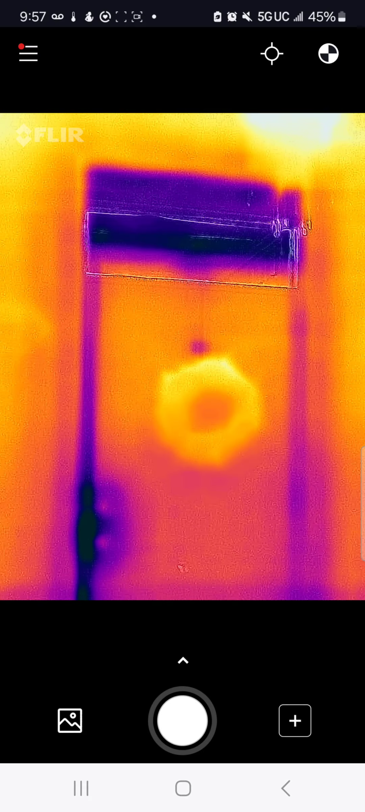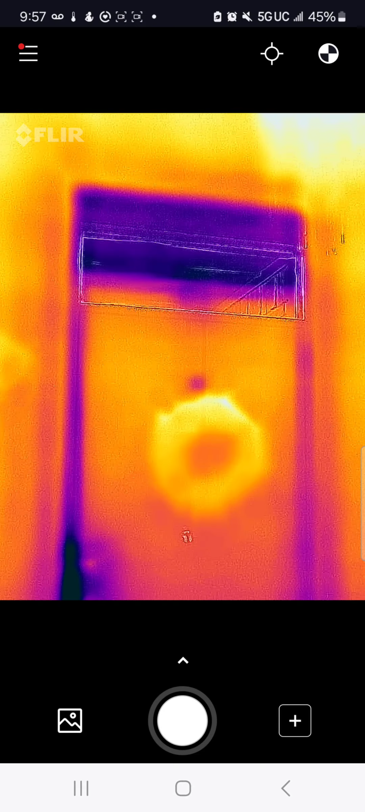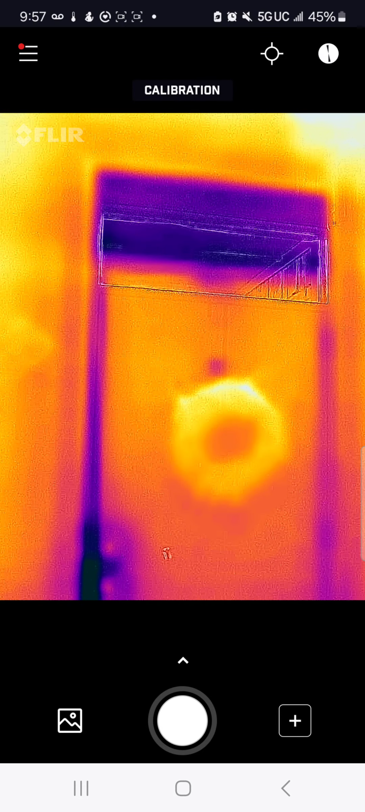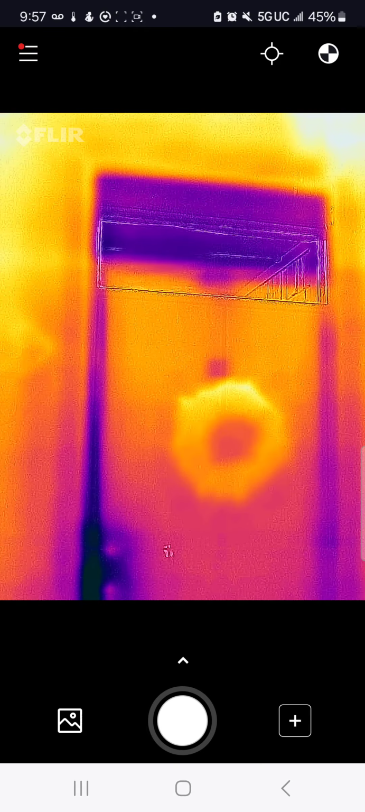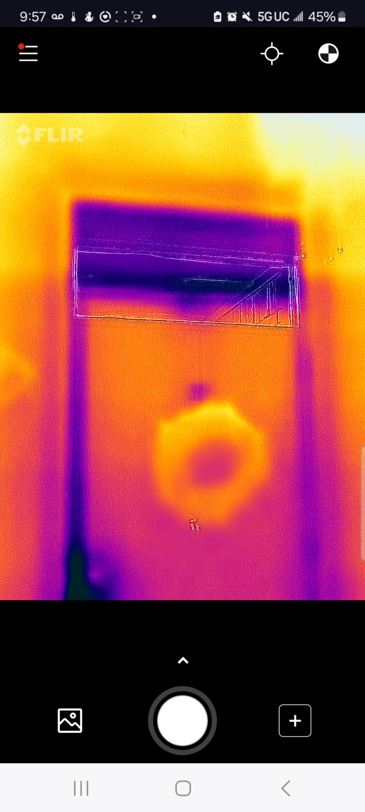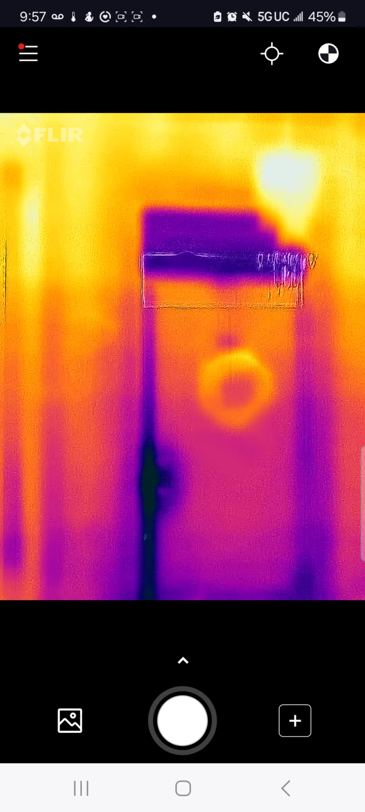At the same time, if you look above the door, there is a window, and that window is probably not a good insulator, so it's colder than the rest of the wall, and therefore it's purple, or what I called before blue.